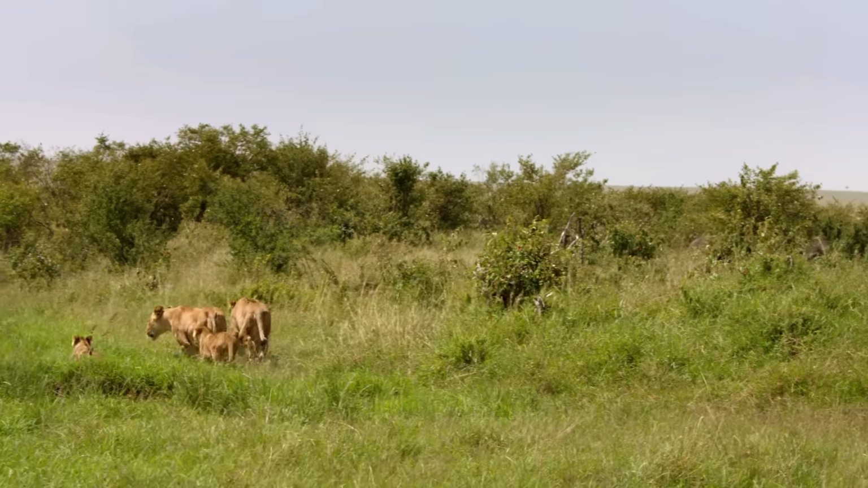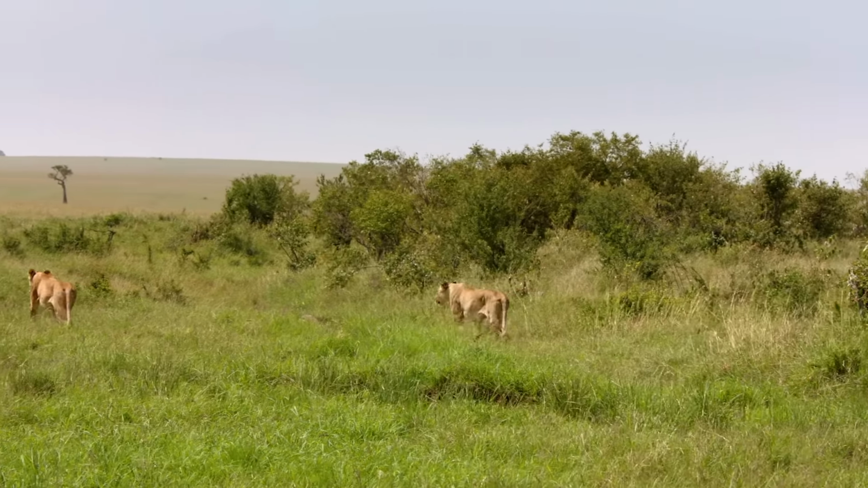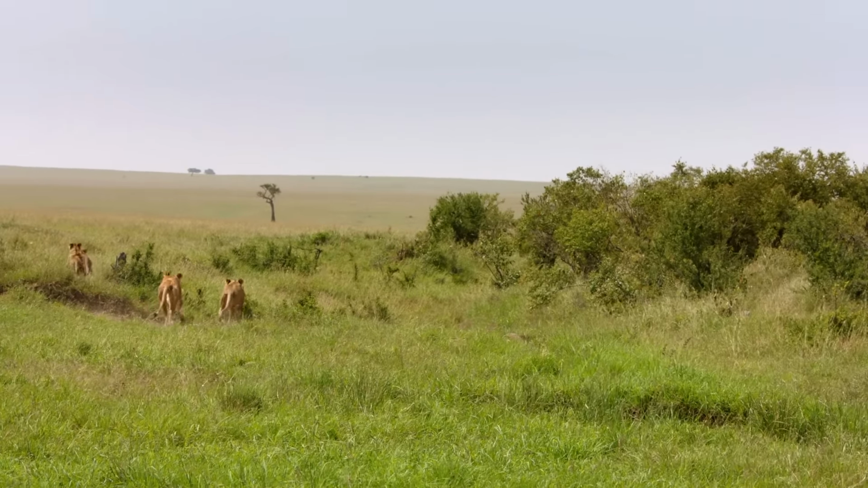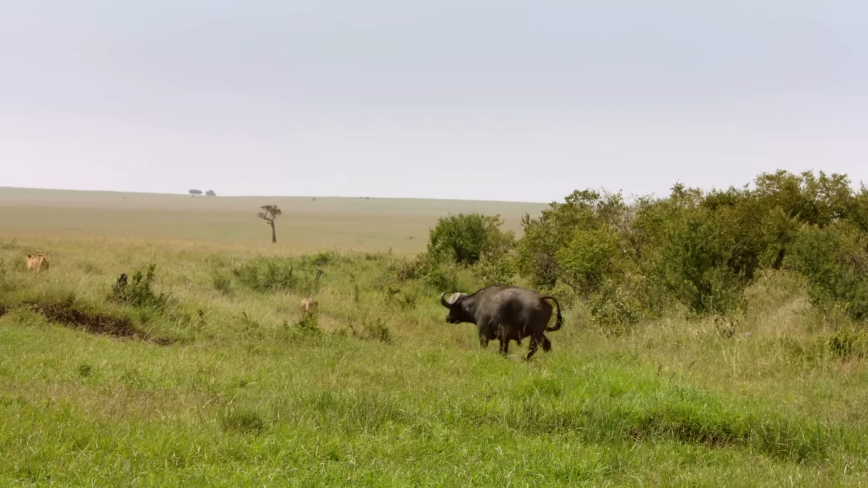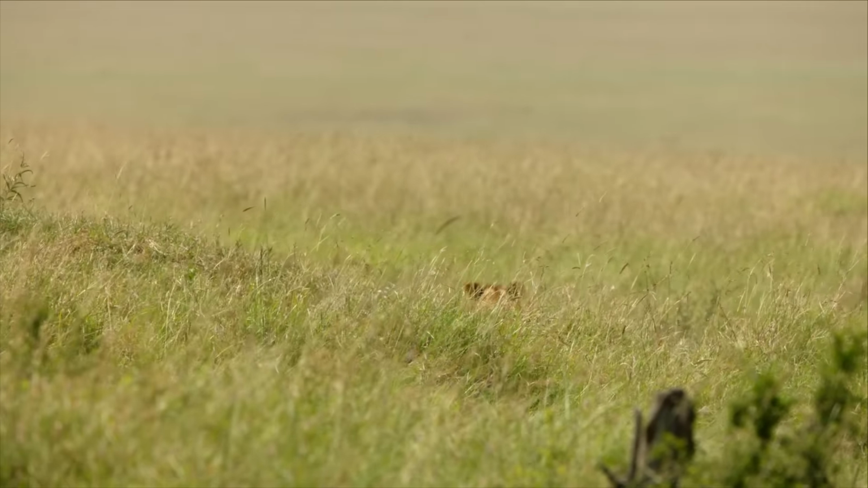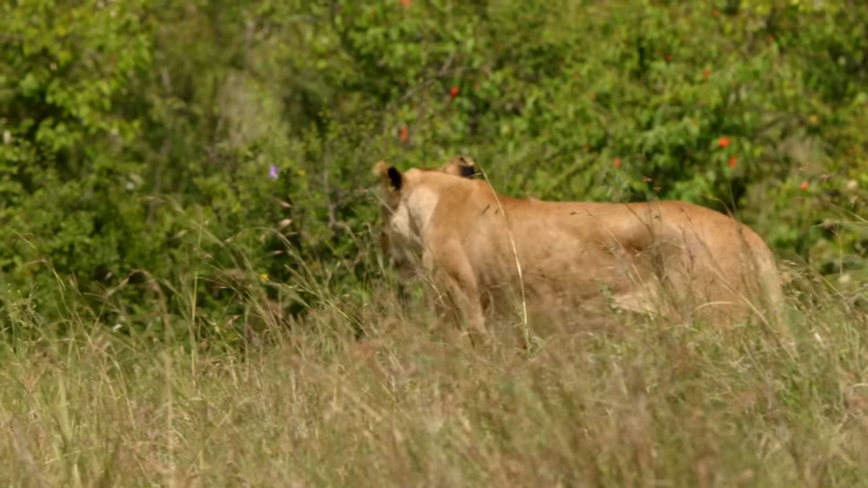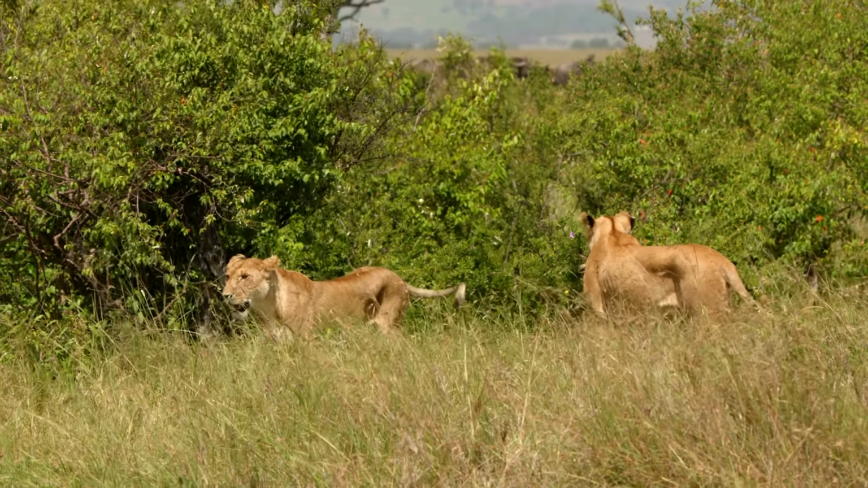The lion mothers cannot afford to make any mistakes now. Just a few hundred meters further, and they feel safe again.